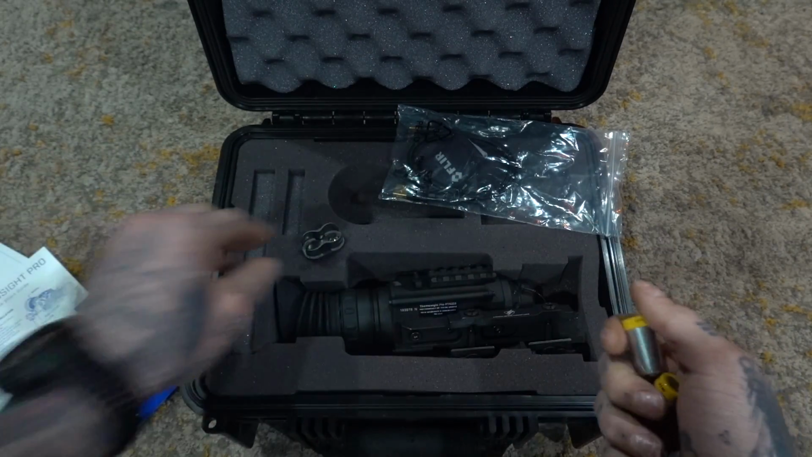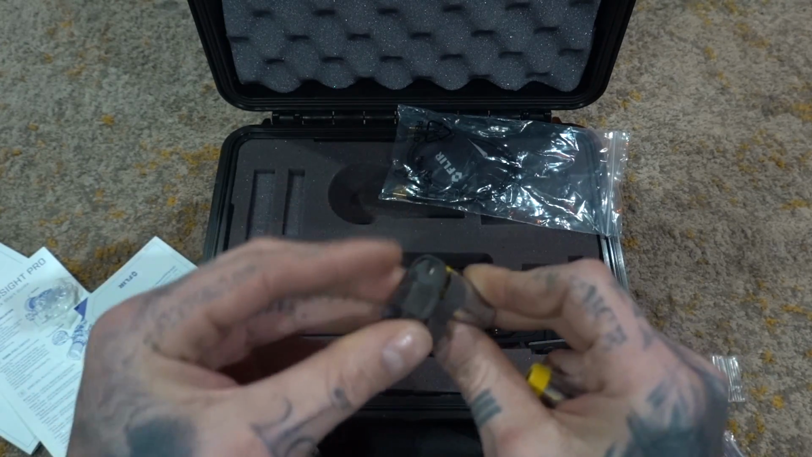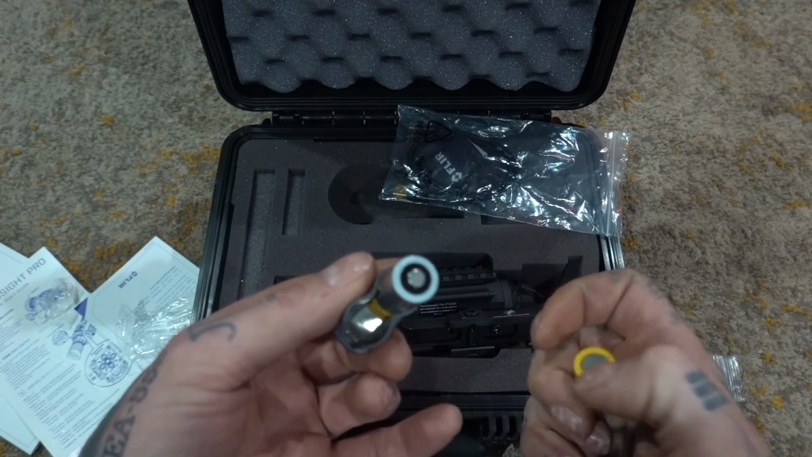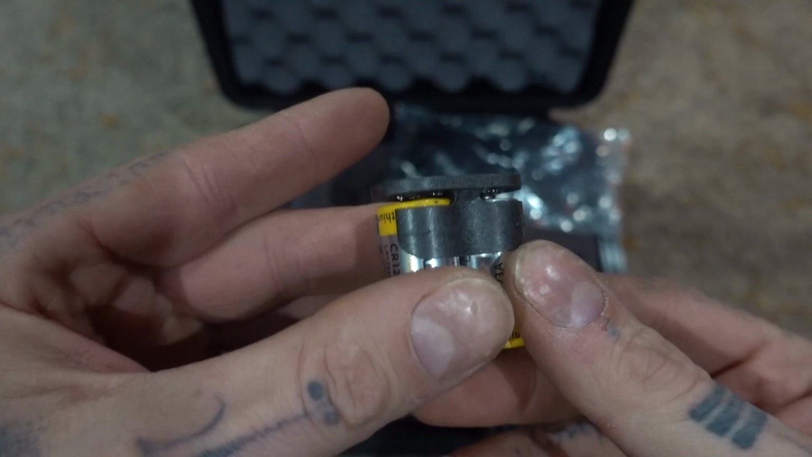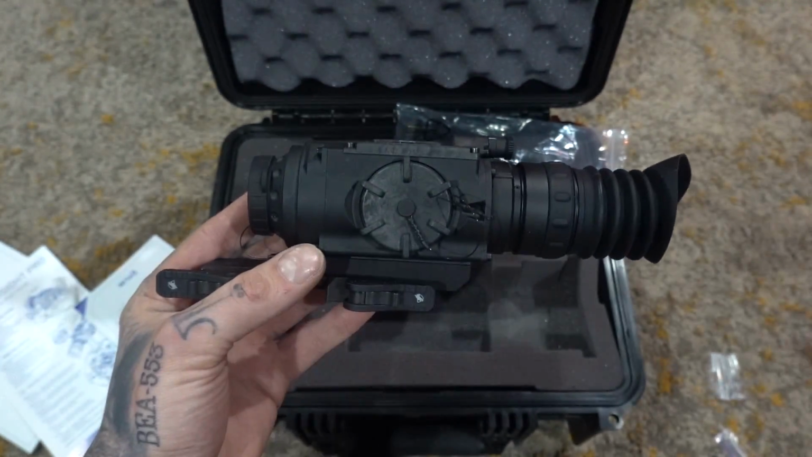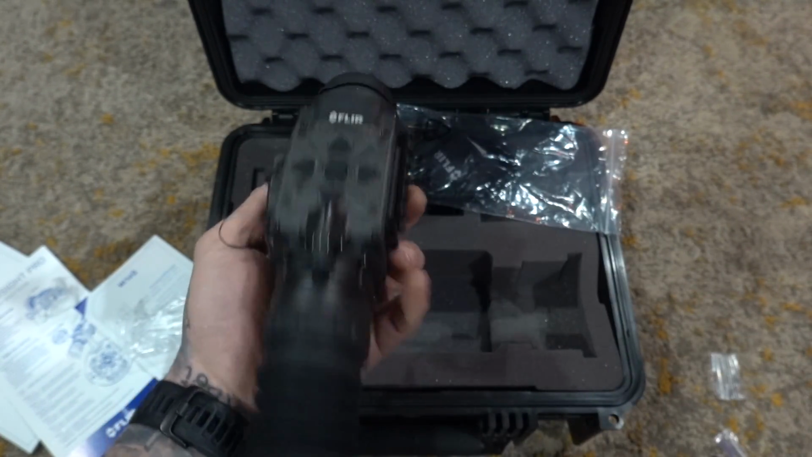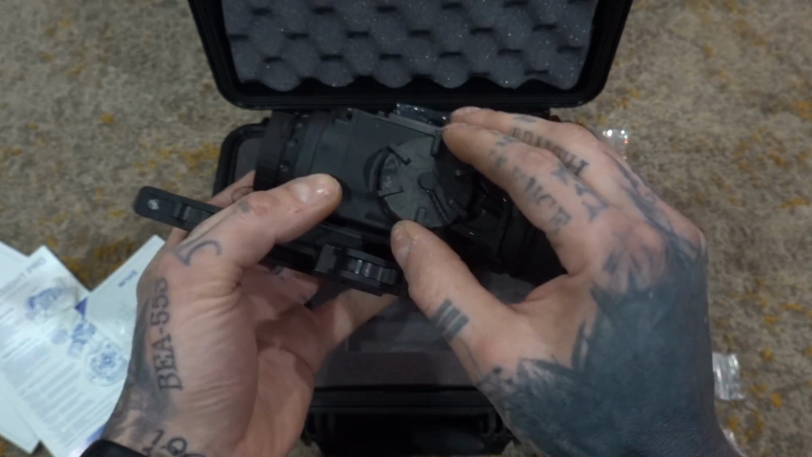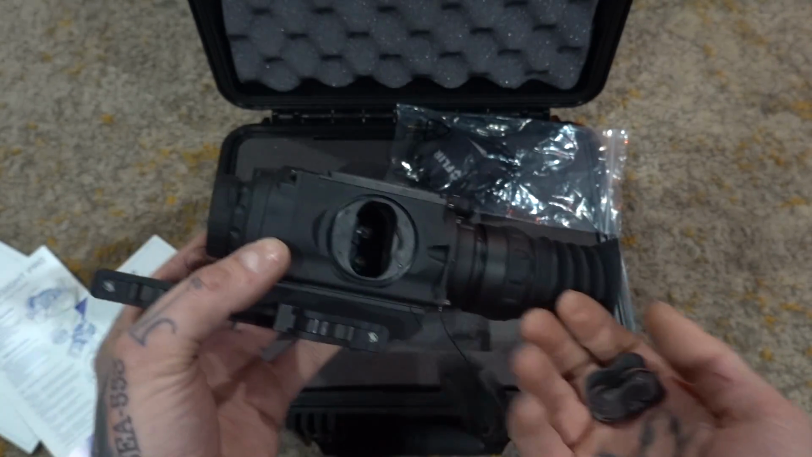But this being a much less expensive sight, well, I think I'm doing this right. We're gonna find out, aren't we? Just kidding, right there. Positive, negative. Right, the sight itself. For what it is compared to where we came from, if you think back in the days of ATN being the best, it's extremely compact and lightweight, again, in comparison.